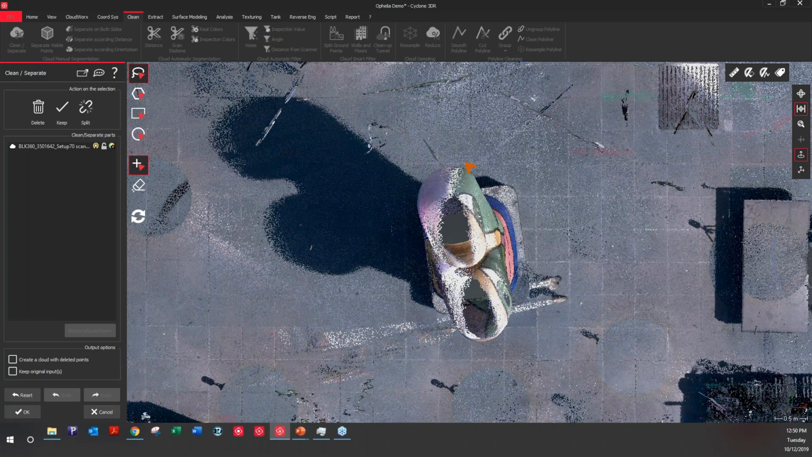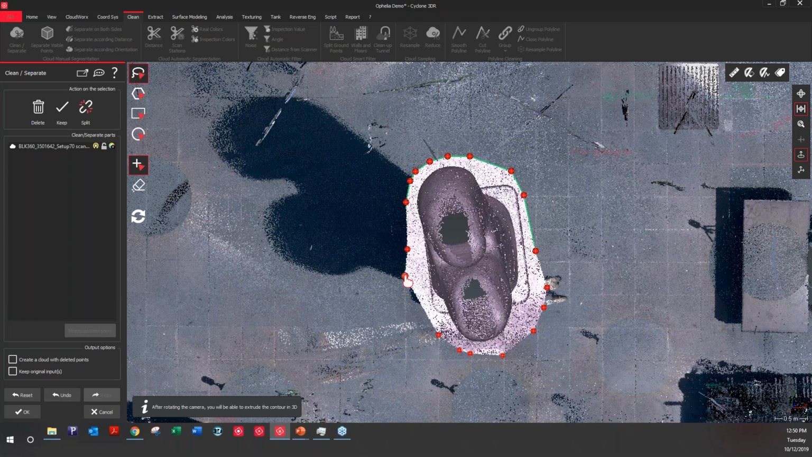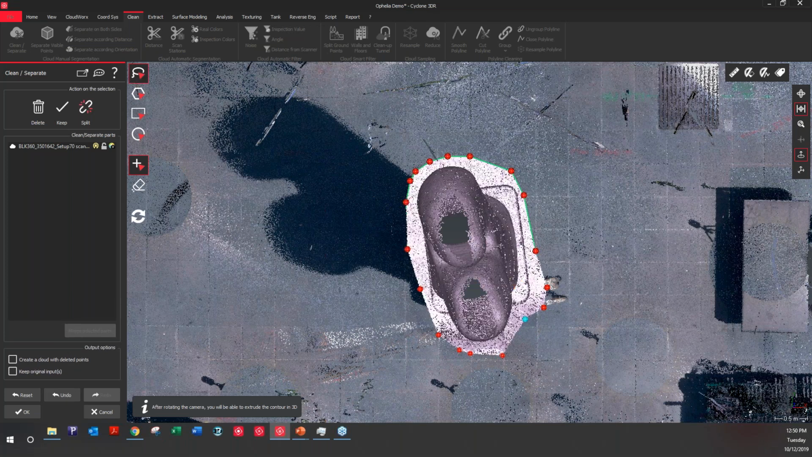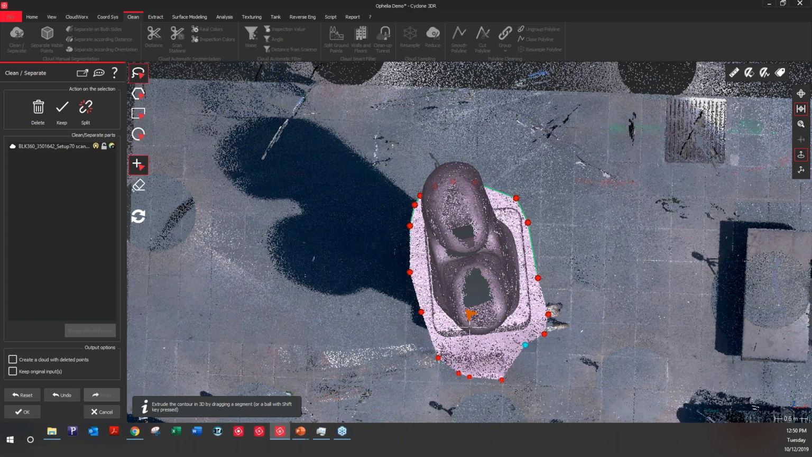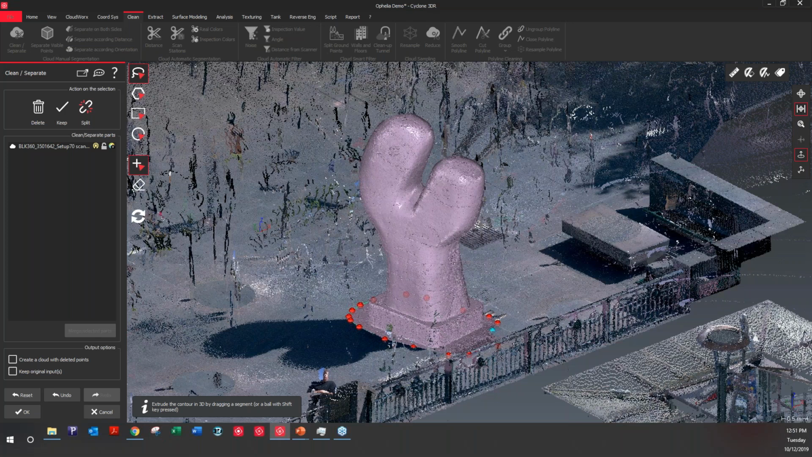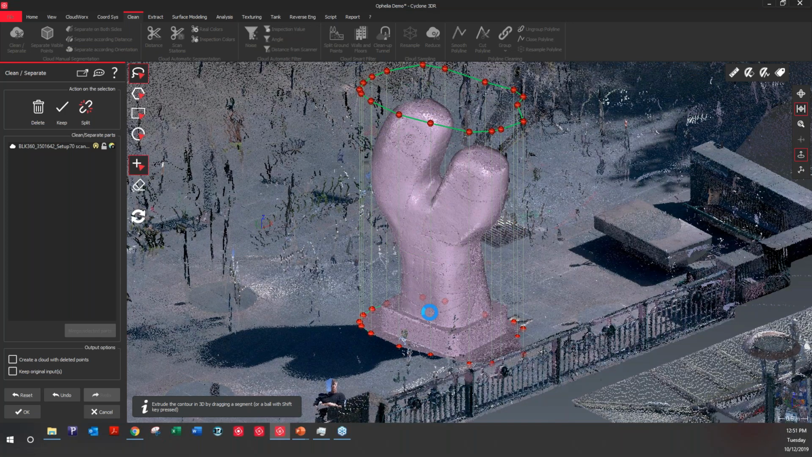freehand contour, but that's the one I'm using now. So you can very easily just draw around the area that you're interested in. If ever you made a mistake, you can always move those red control points a bit further to refine the area that you'd like to select. And what's really good in Cyclone 3DR is that now that you've done your contour, it's actually possible to extrude it.